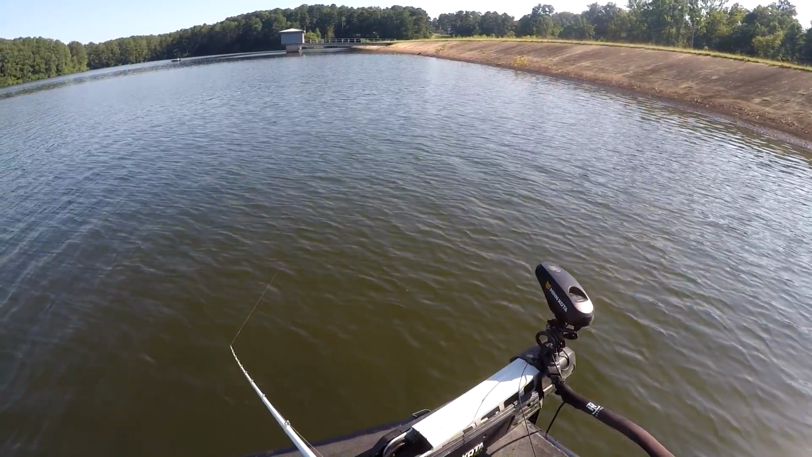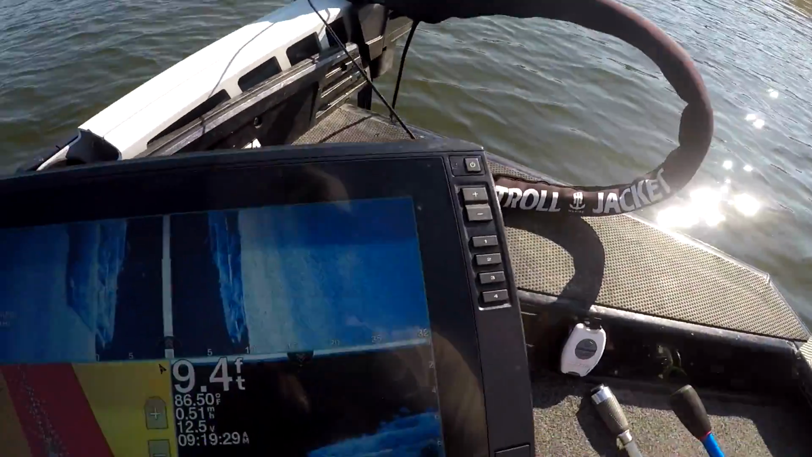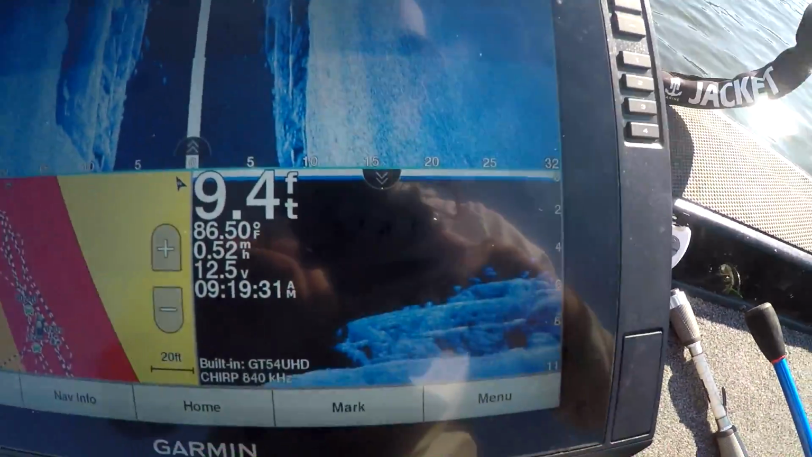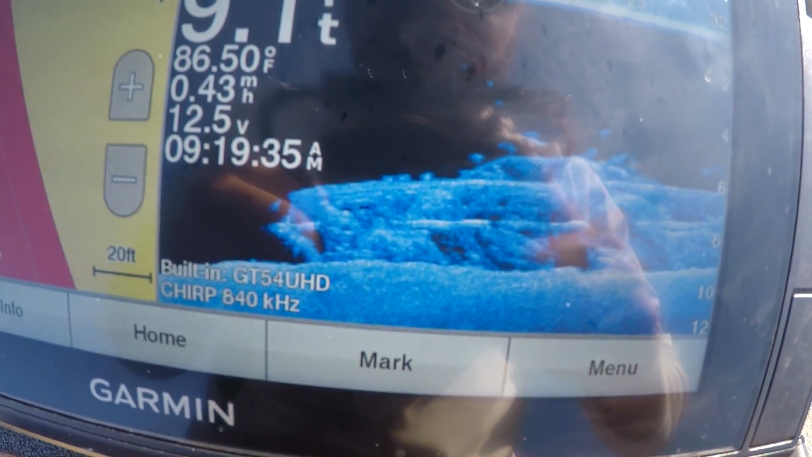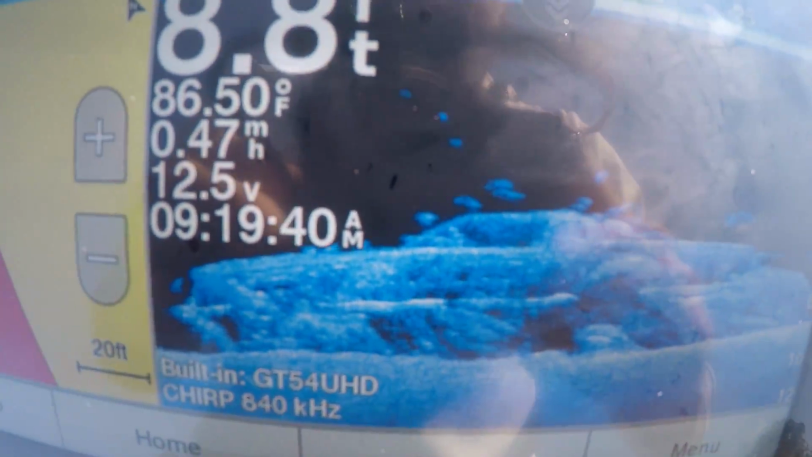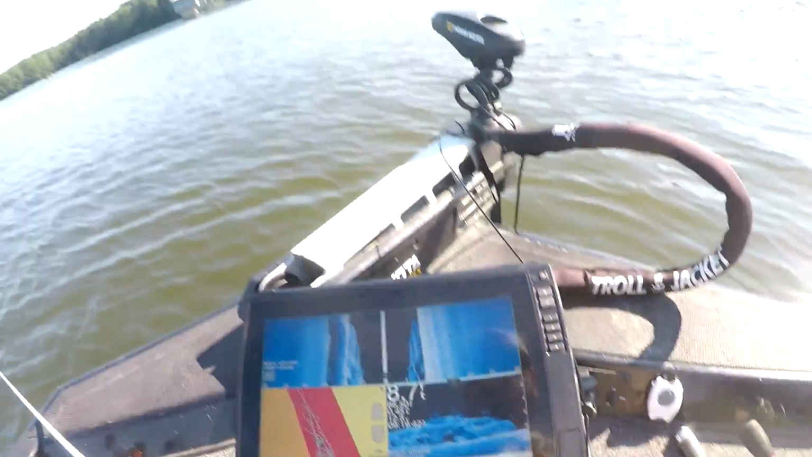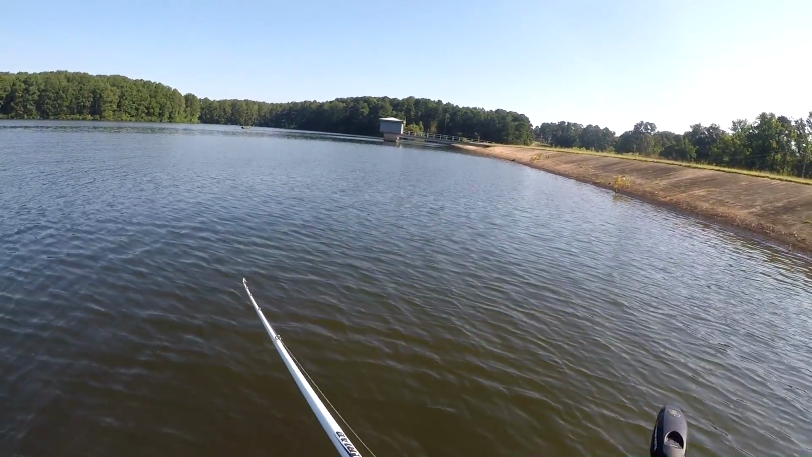Yo. Oh, that's a car. Can you guys see that? It's a freaking car. What? Look at all the fish on the top of it. What? That's a freaking car.